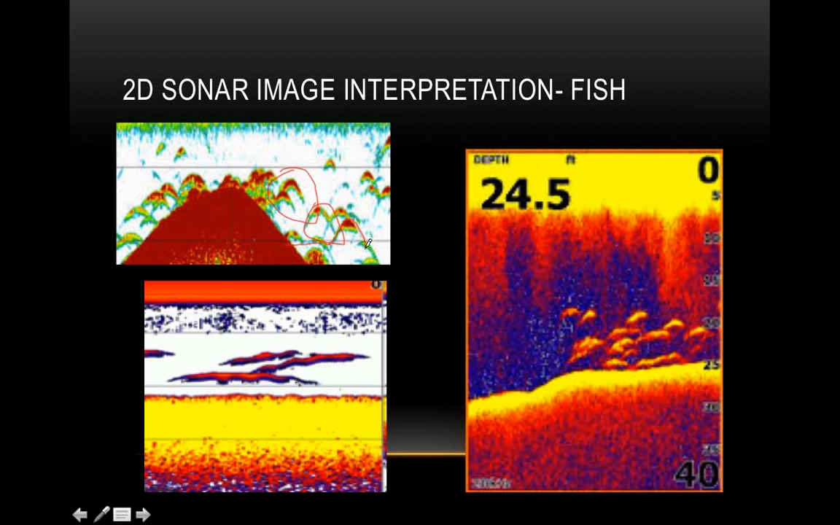Okay, so you got to be moving. So if you're standing still and you're not seeing arches, don't be frustrated, because you're not going to see fish as arches. The only time you'll see fish as arches when you're standing still on the trolling motor or something like that is if it swims through your cone real quick. It swims through that echo real quick, then it'll be an arch because it's moving through it real fast.